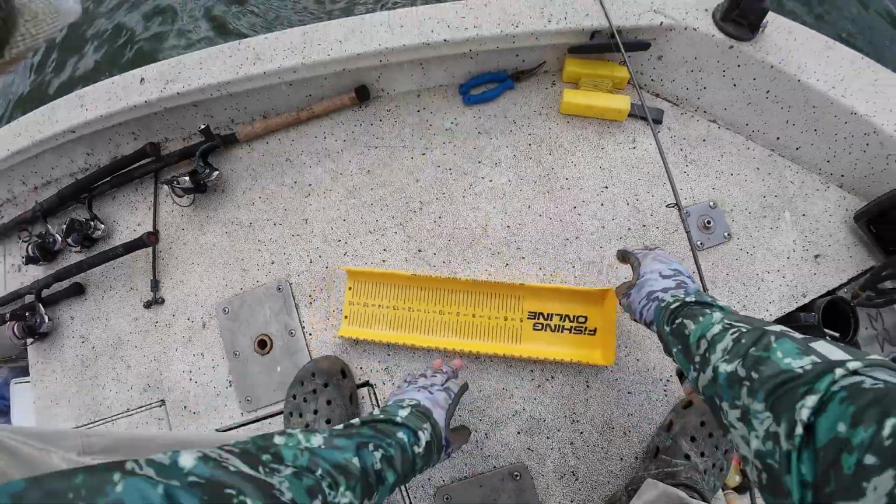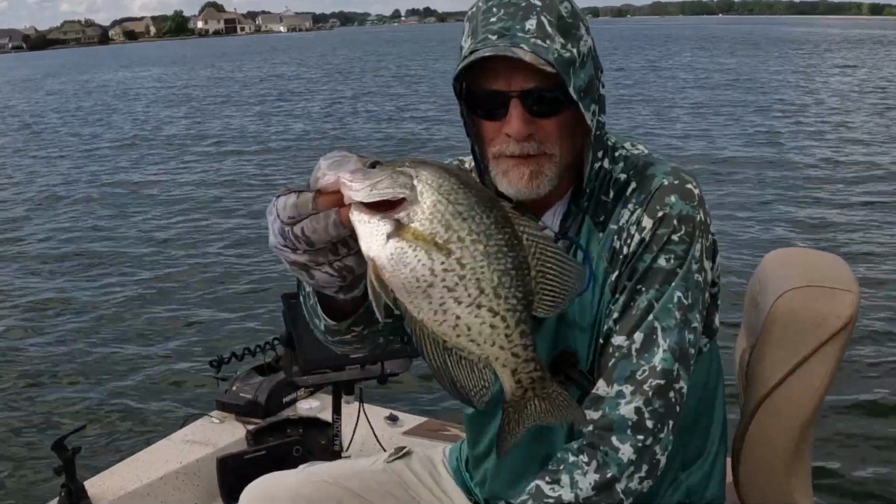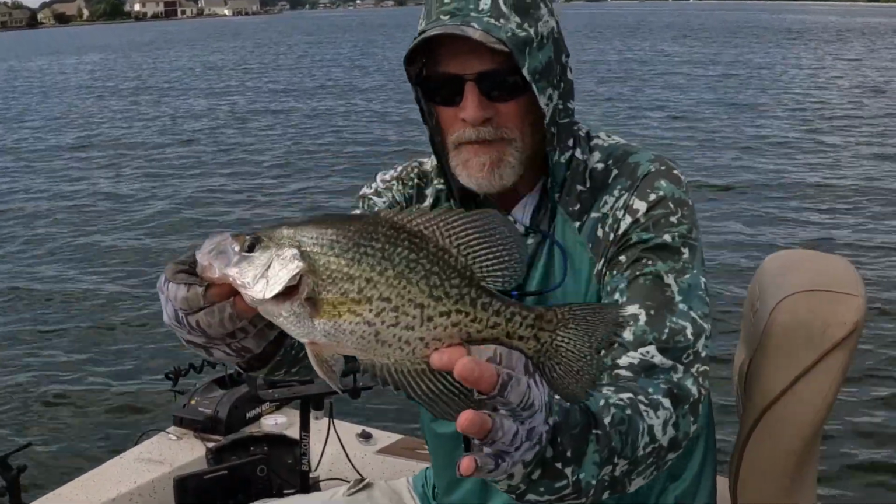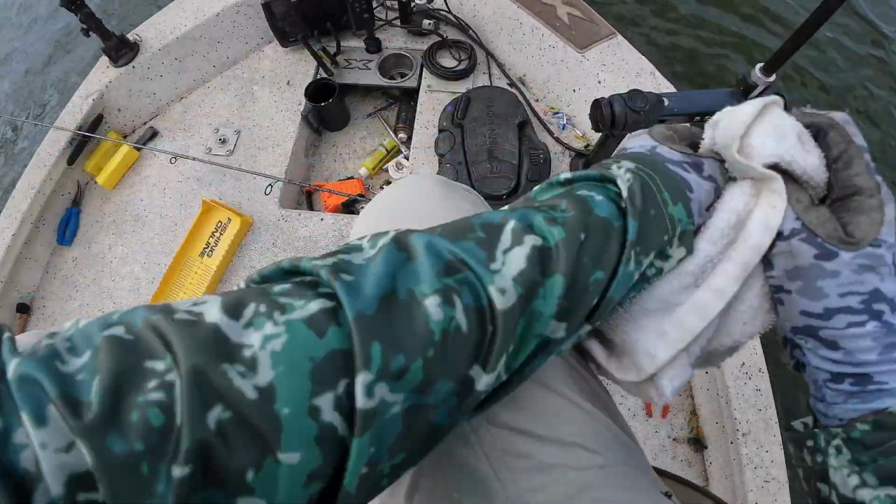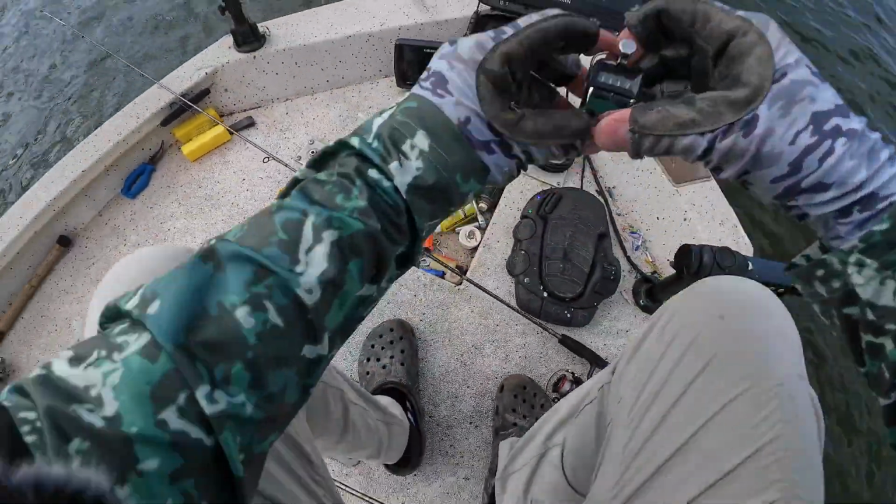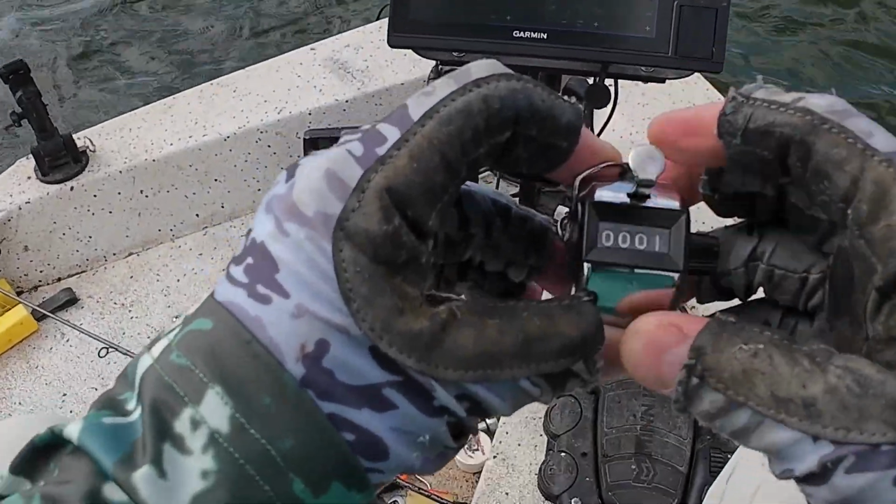12 and a half. Oh my goodness. Easy, dude. I know. 12 and a half inch black crappie. Get back in there. First fish.